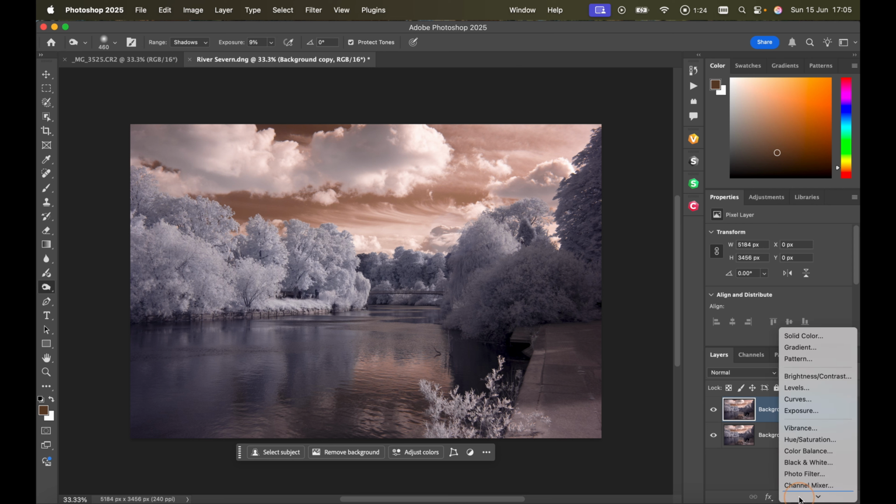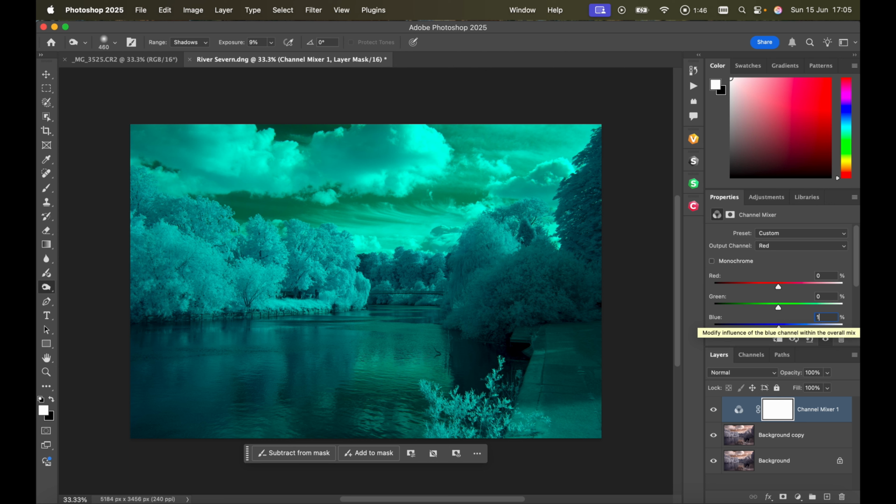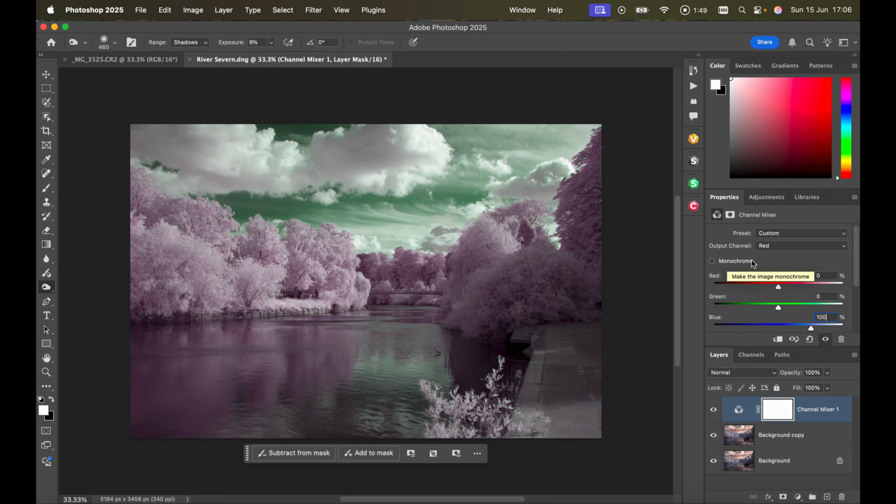So this is color swapping using the channel mixer. So if we go in here, now the intention here is basically to swap the red channel for the blue channel. So I've got my output channel red. I need to change that to 0 and make the blue 100. Okay, so that's an interesting change already. Now I go to the blue and I make the red 100 and I make the blue 0.